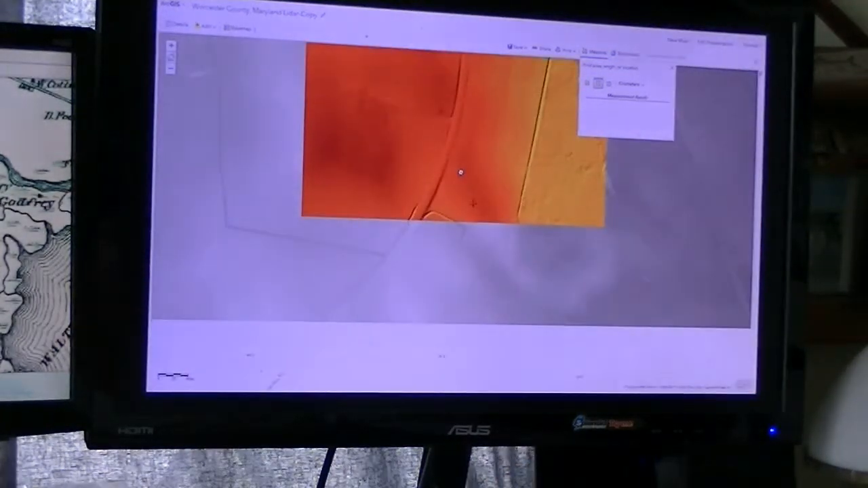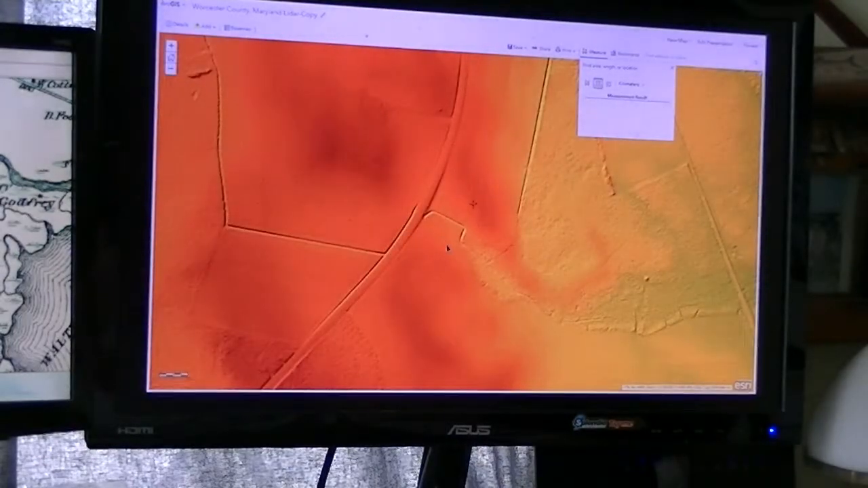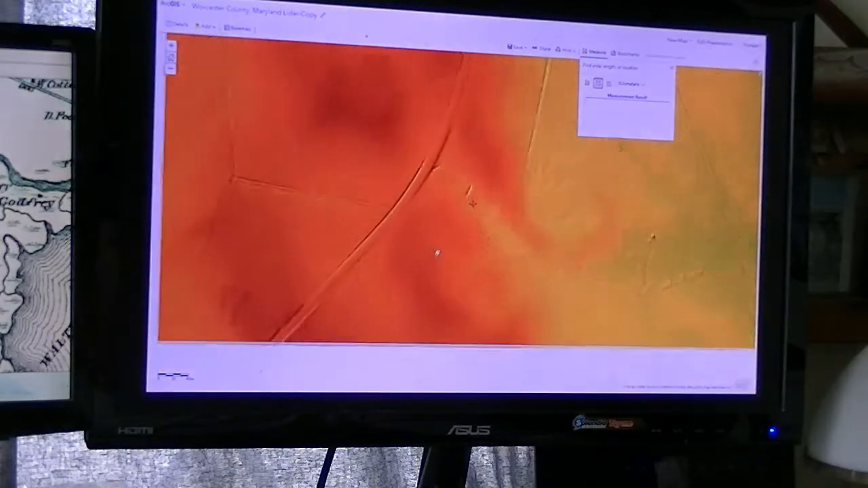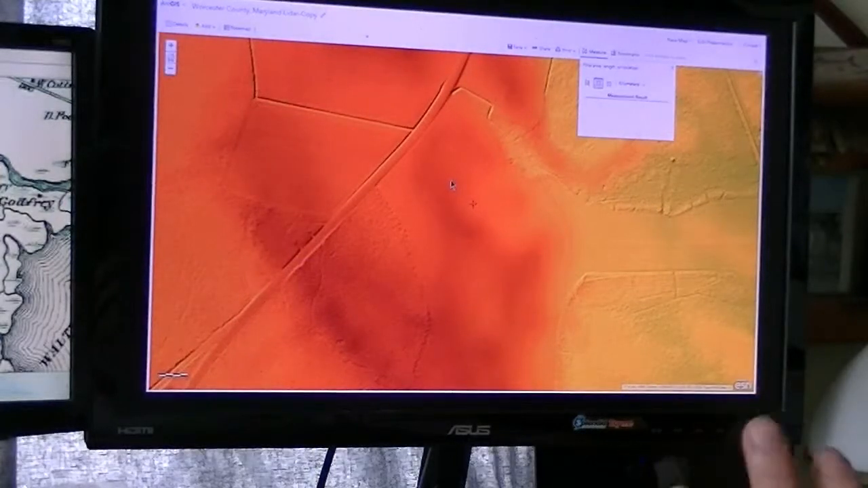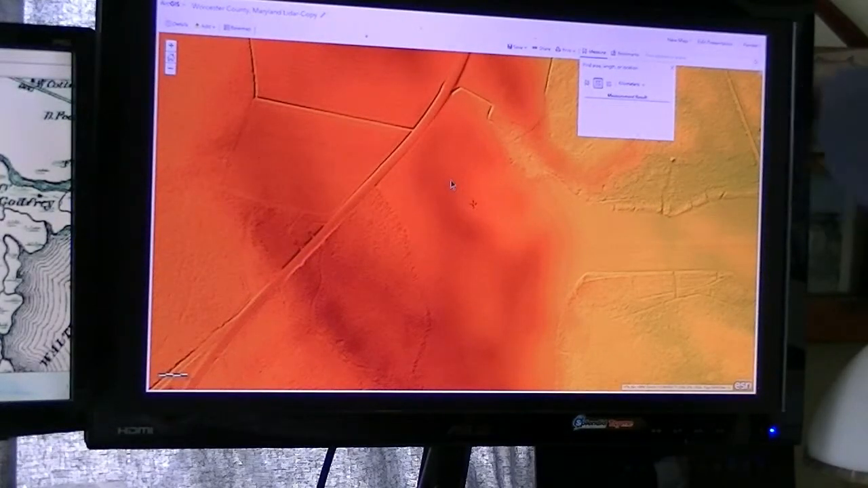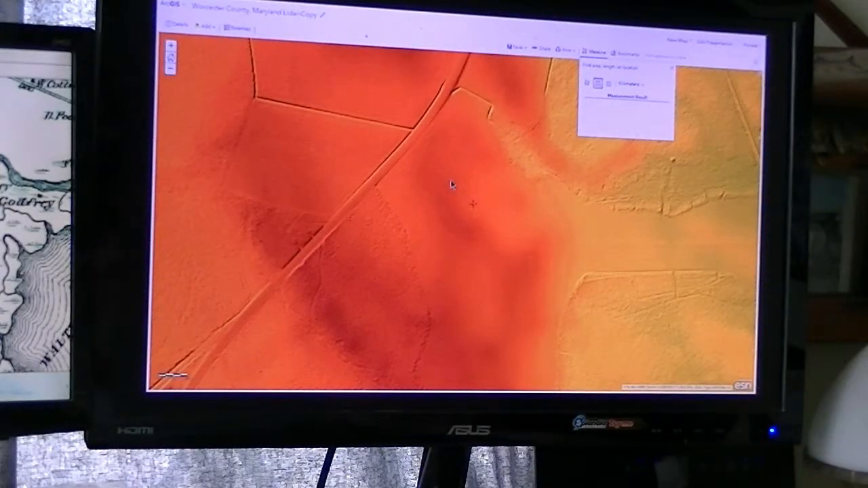So moving out on the Lidar imaging, I know this ditch, I've seen it. This one as well, going down the other side of the road. So we'll keep moving down until we see something that resembles the other map.